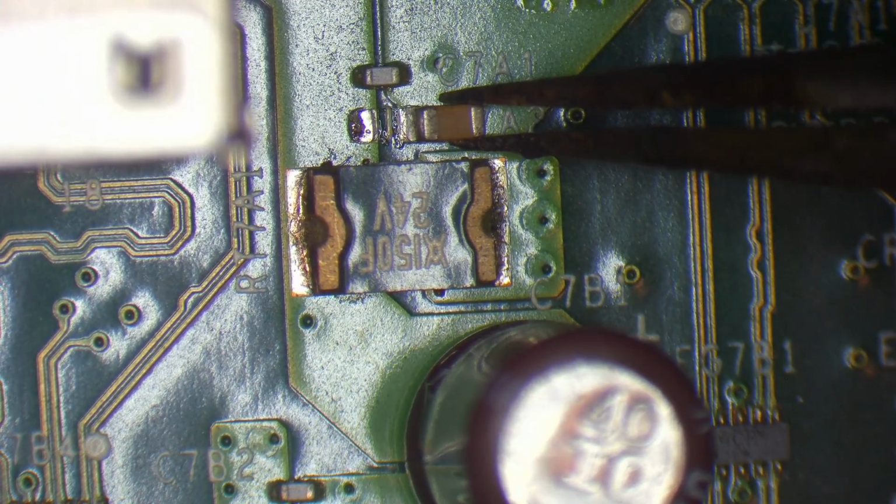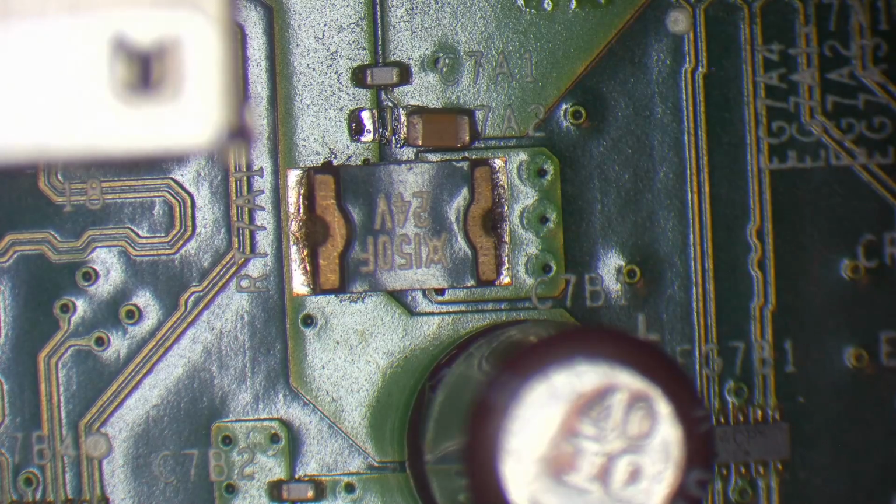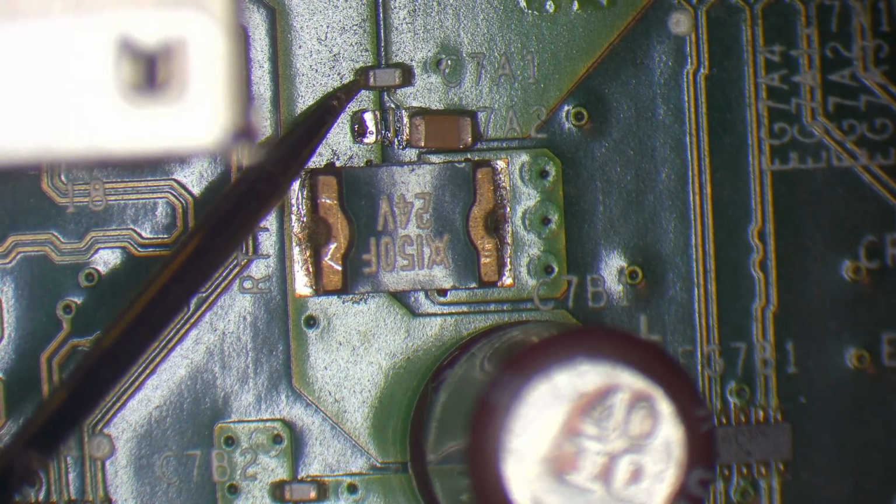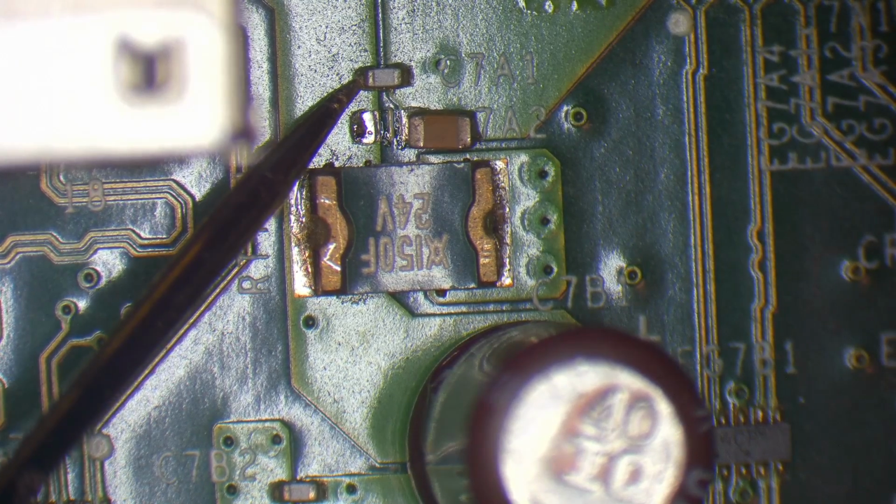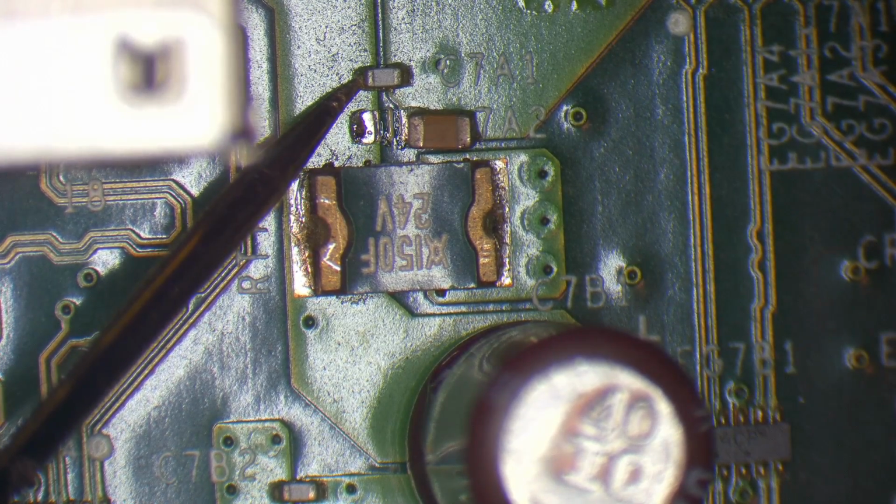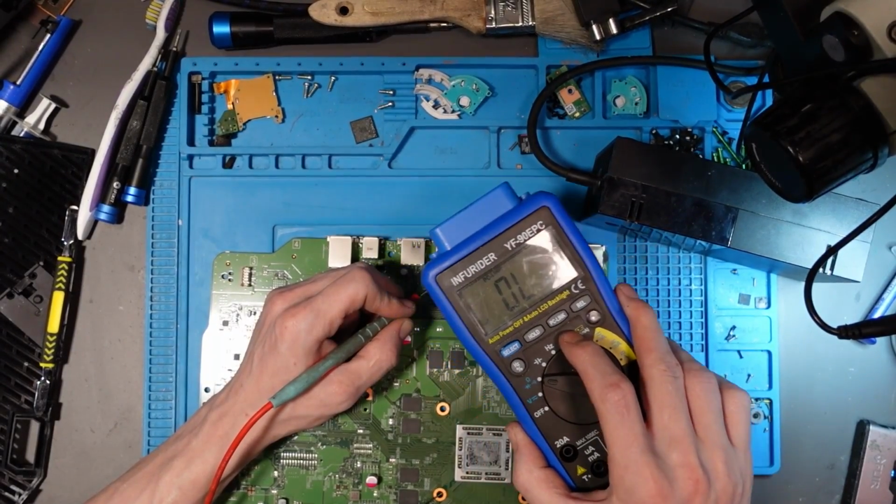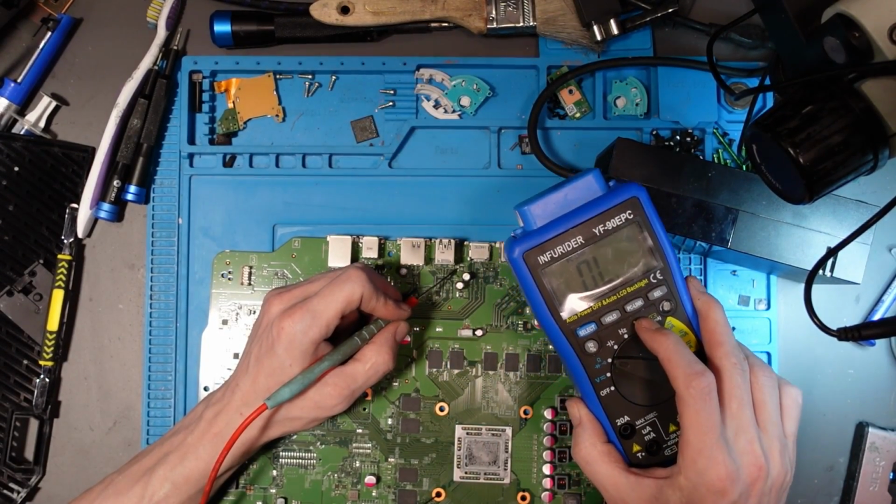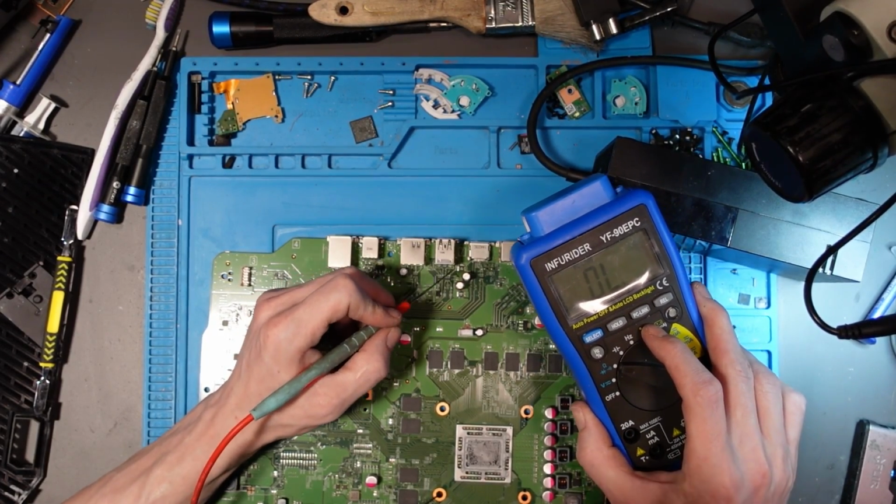Okay. So I'll just drop that there for a minute. And let's just see if we still have a short to ground. It doesn't appear that we do. So I'm going to keep my probe right there, and then I can show you the multimeter on the screen. So my probe is right there now, and as you can see, no short to ground. No short on that bigger component. That's short, obviously, because that's ground.